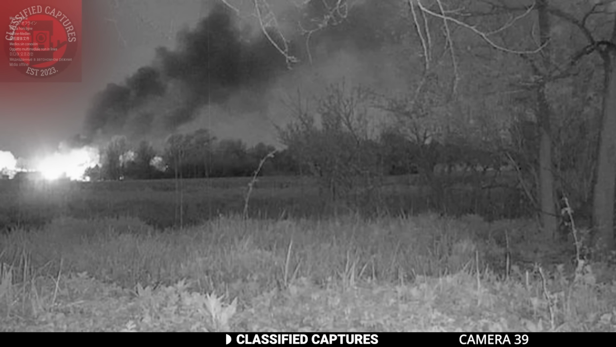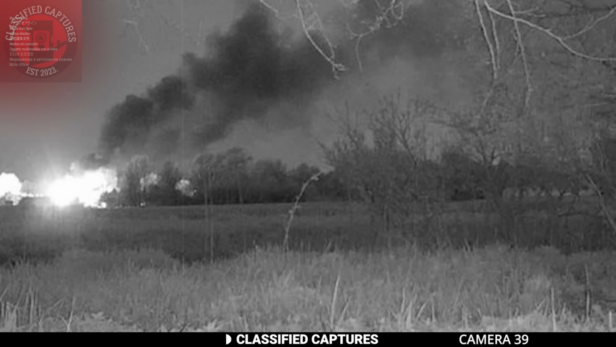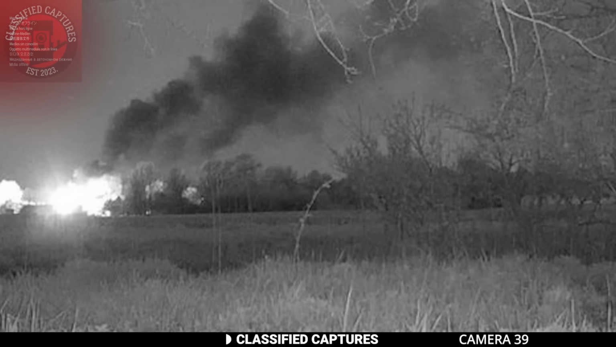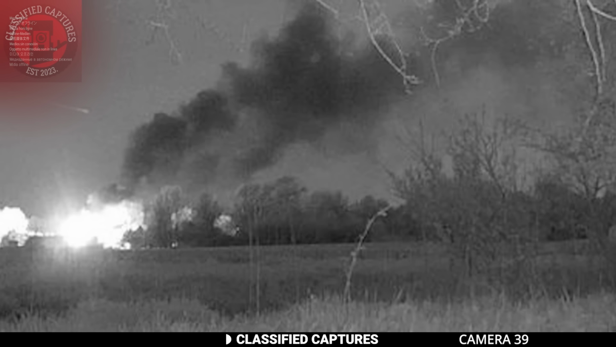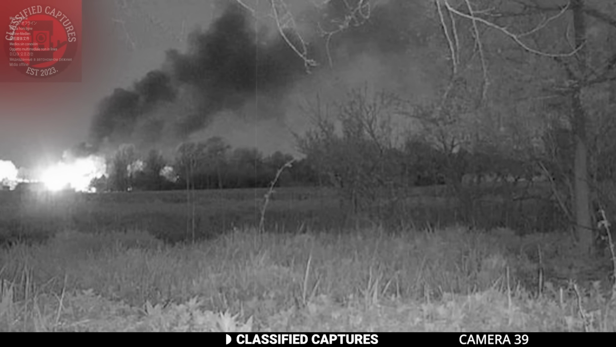Amidst the plethora of paranormal sightings and glimpses of wildlife, today's trail cam footage offers a remarkably different spectacle. The trail cam was positioned on a property, its lens scanning the landscape, when it captured an unforeseen event: an explosion. Thankfully, the camera managed to freeze frame-still images of the explosive incident, revealing that it originated from the neighbor's property.